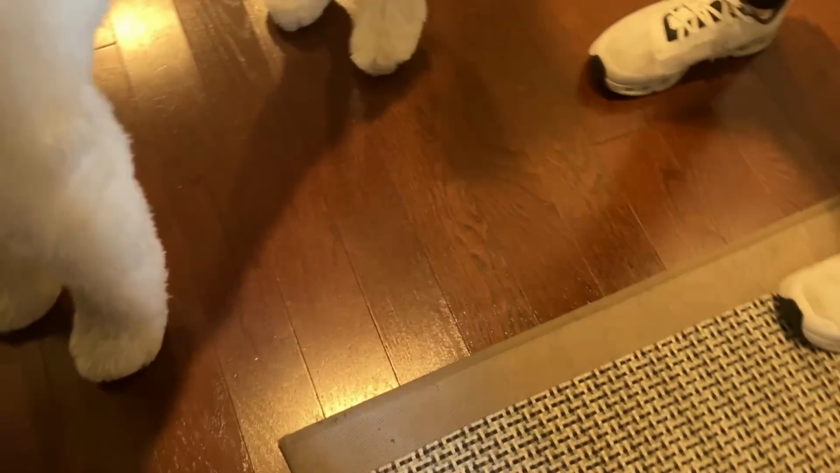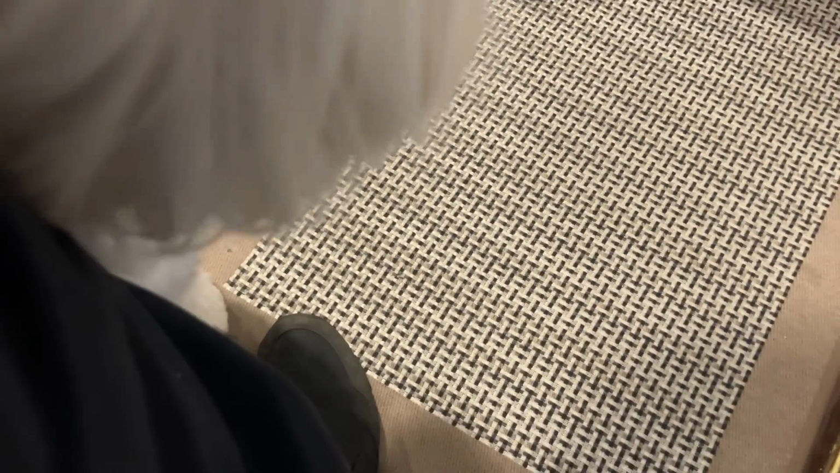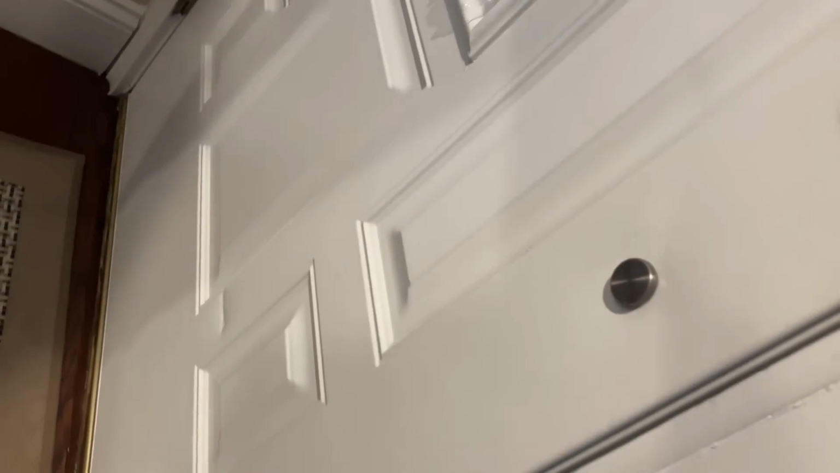Hi, Mia. Is Mia some kind of doodle? She's a golden doodle. Oh, I have a golden doodle. Oh, I actually have two golden doodles. Oh, yeah? You just came back from the groomer, didn't you? She did yesterday. How old is Mia? She's a little over 2. Still a puppy. Oh, you're a beautiful dog. She's greeting, right?